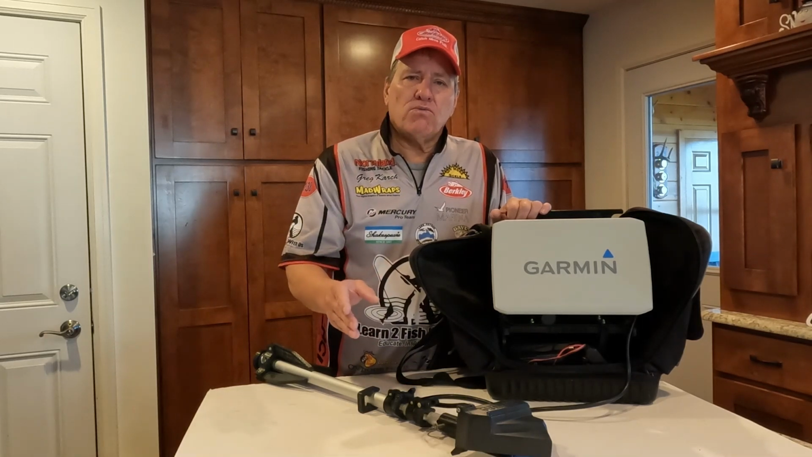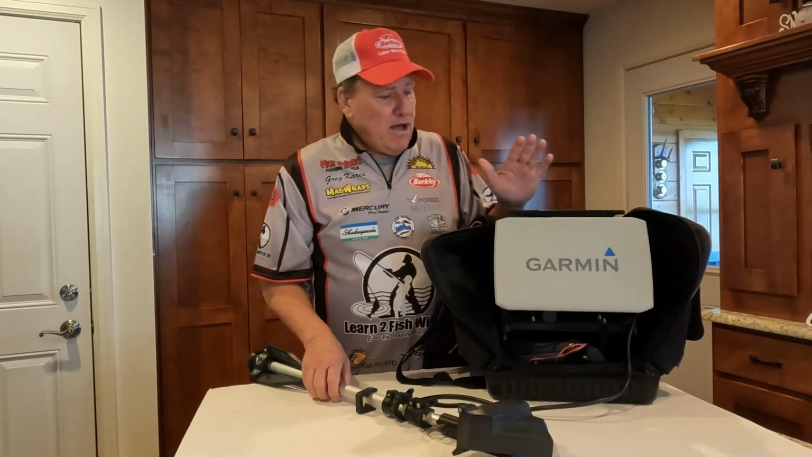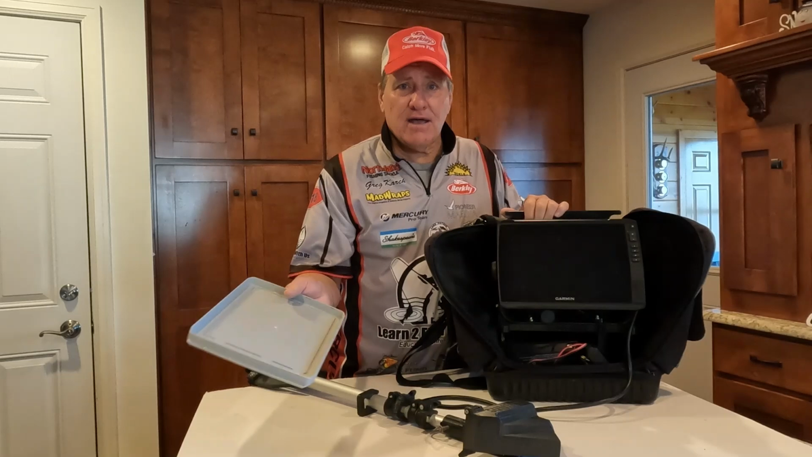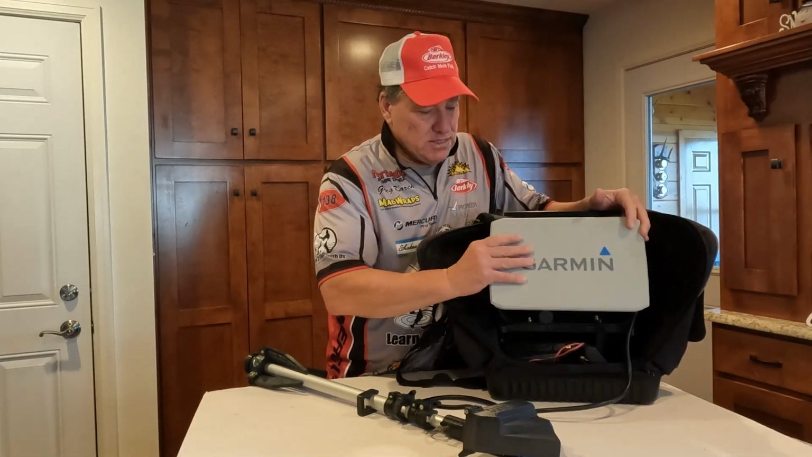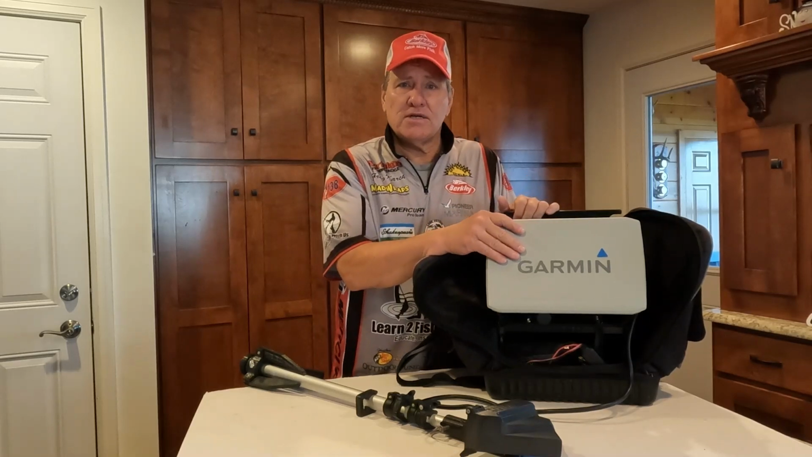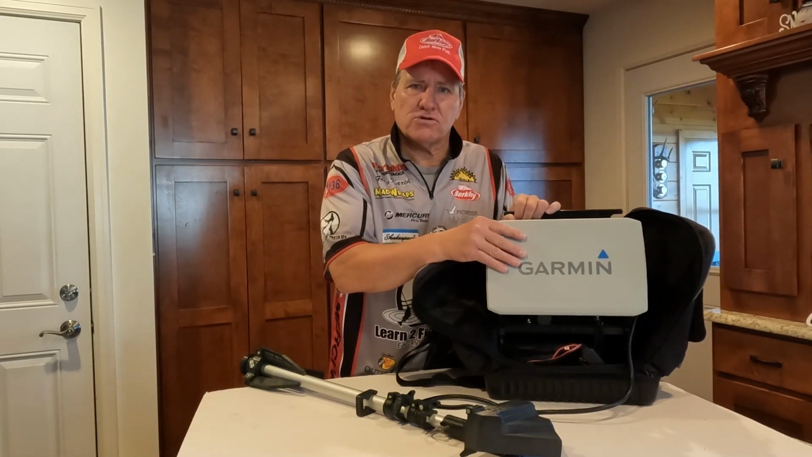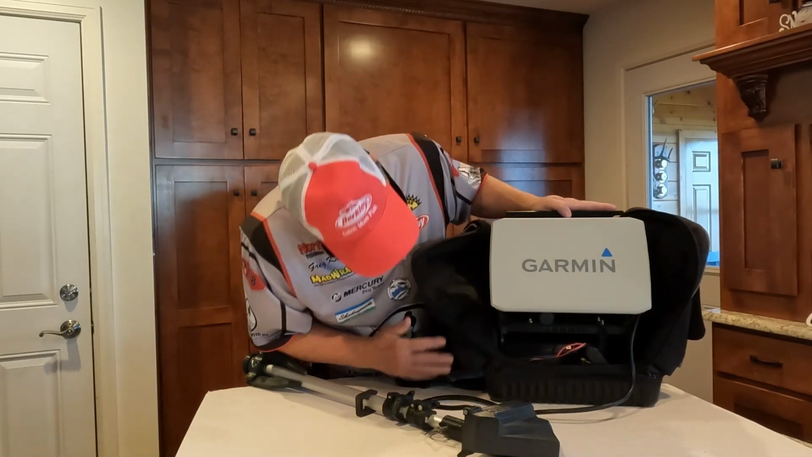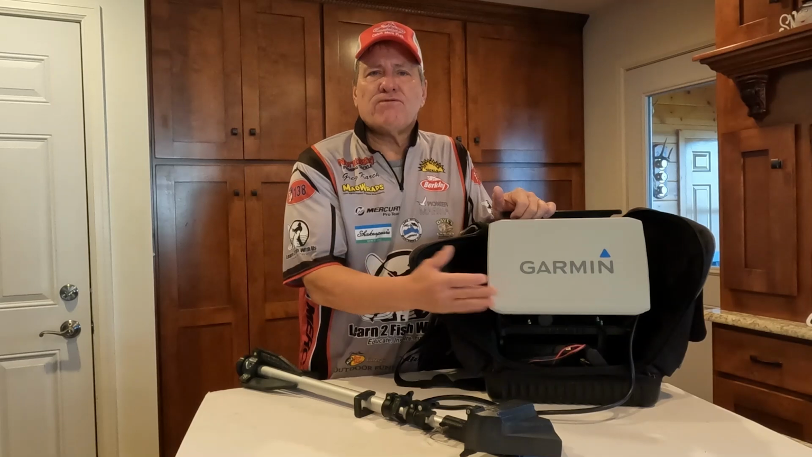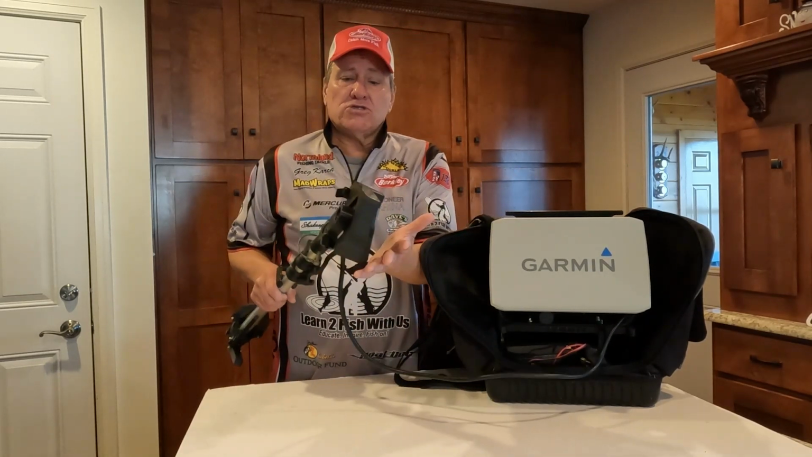I'll also tell you why this makes such a great tool to add to your fishing arsenal. For one, we've got the big screen. I always like having my cover on here to protect my screen. Got a lithium battery in here because the bigger the screen, the more power it's going to take for your unit and also to run the screen. So I do believe I've got a 40 amp hour battery in here, and this has lasted me a couple days.